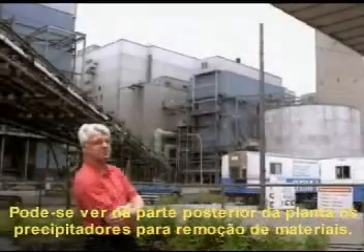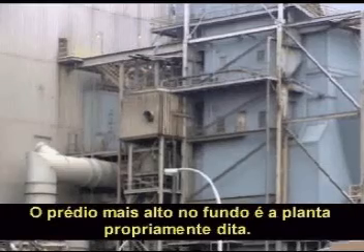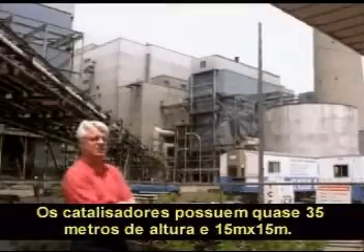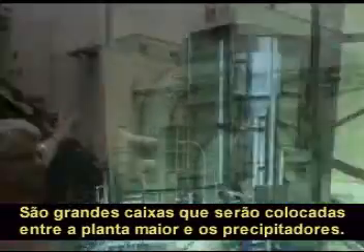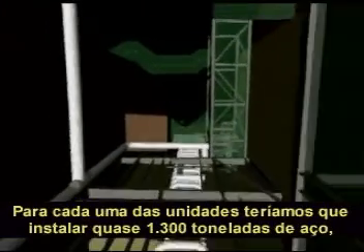NOx emission requirements. You can see at the back of the plant the precipitators for removing particulate matter. The higher building with the corrugated steel in the background is the plant itself. The SCRs themselves will be approximately 100 feet high by 50 feet wide by 50 feet wide, large boxes that will go between the larger plant structure and the precipitators.